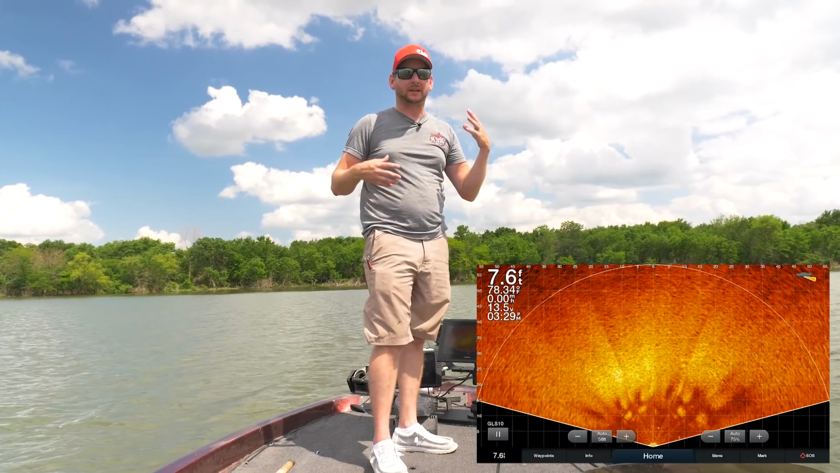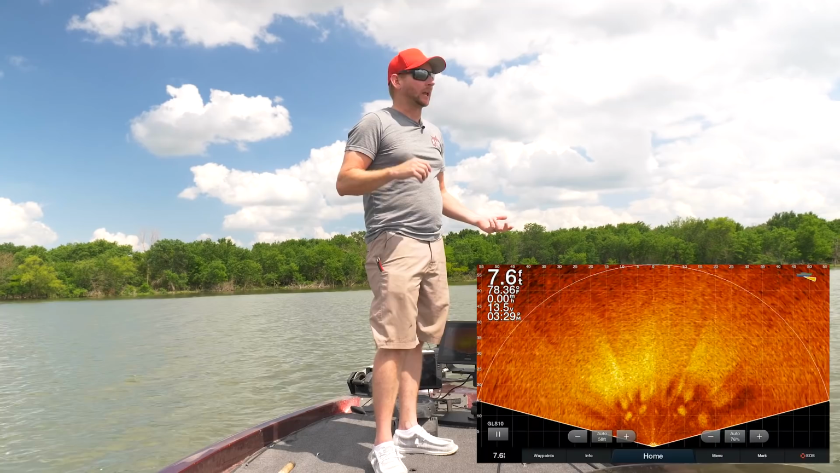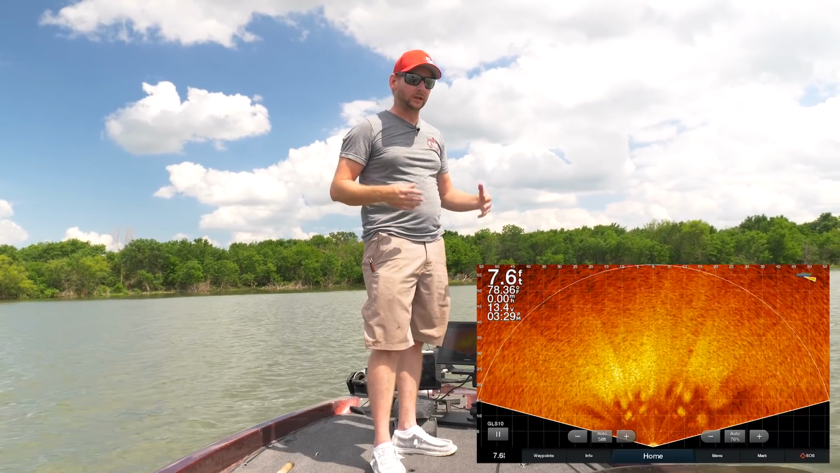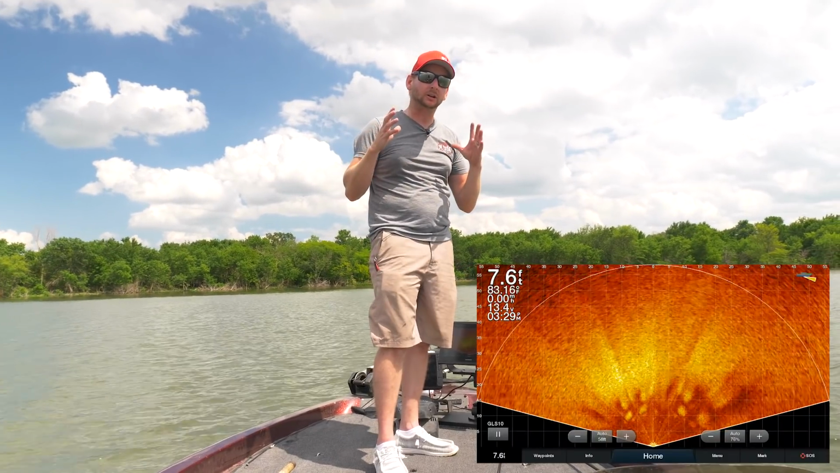I've always known that there's this house foundation area on this side of the lake, and I haven't ever been able to find it. And in doing so, I pulled up to this point on the map. It's a nothing looking point, just a rounded point, but I noticed there's kind of a rock pile literally right on the bank.